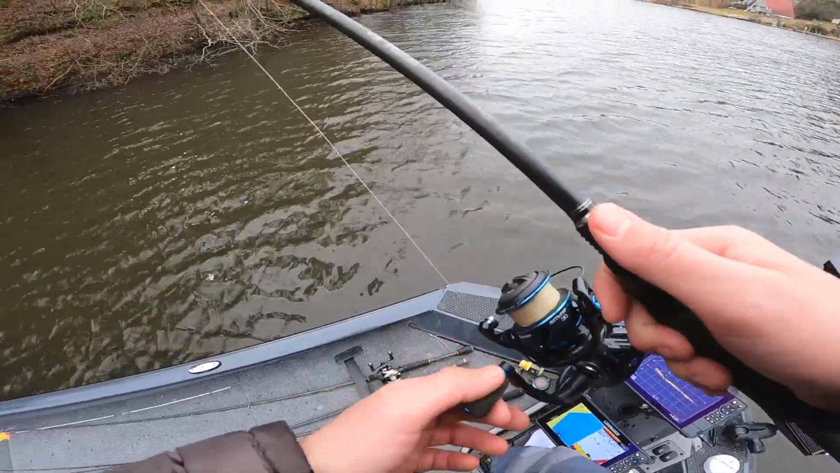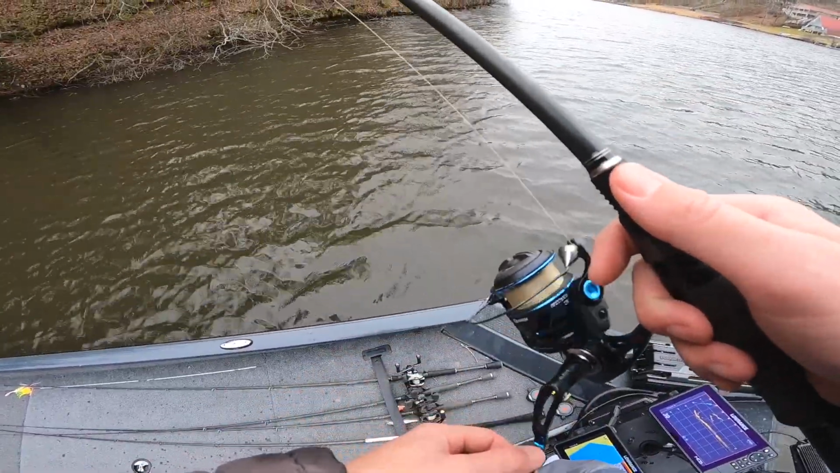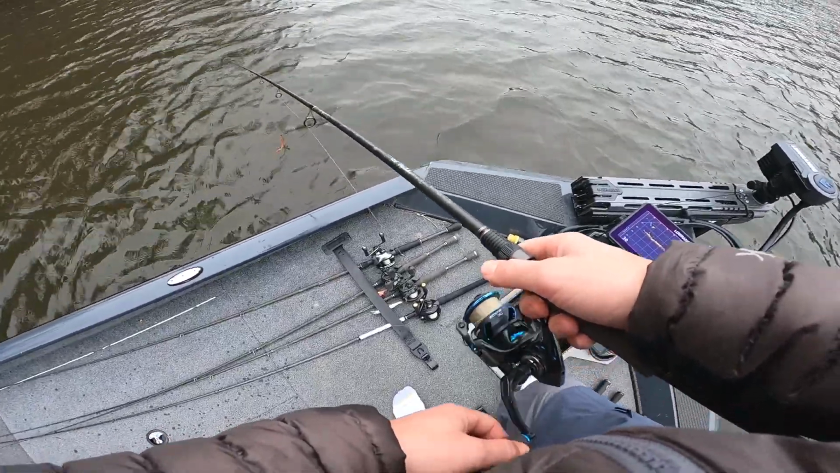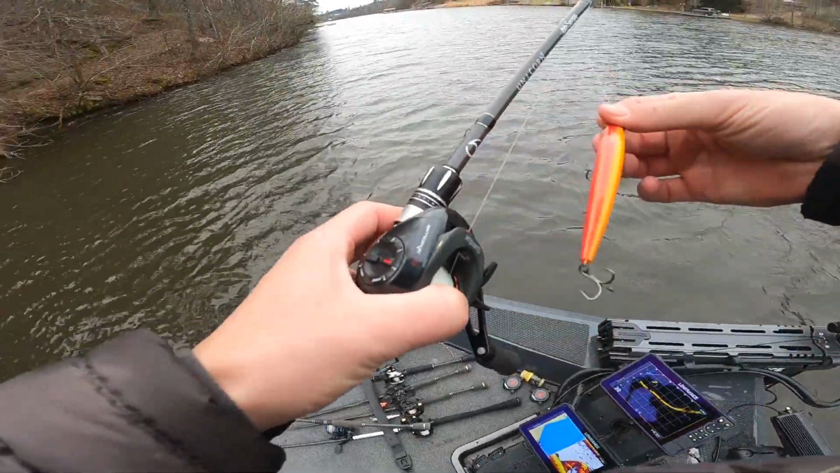Okay, just because it is so windy and it is so much different than yesterday, I'm gonna pick this jerkbait up for a minute. I'm gonna hit spot lock right here, and I'm gonna cast this red one around just a minute and just keep them honest.